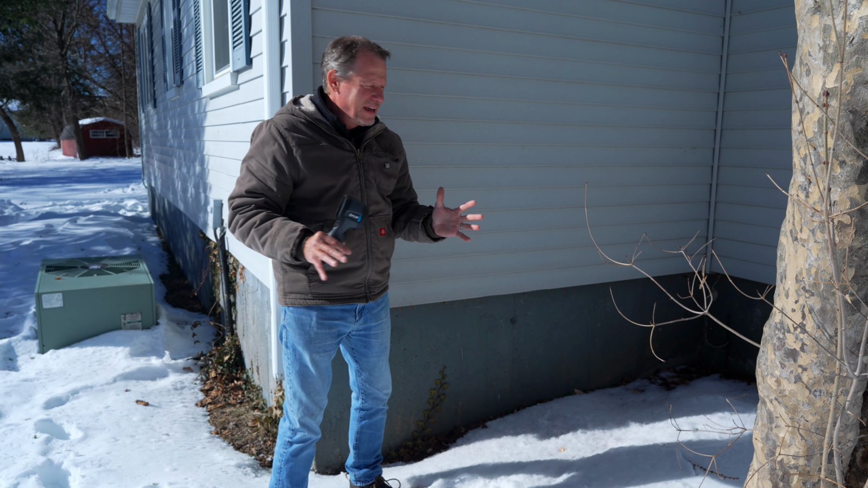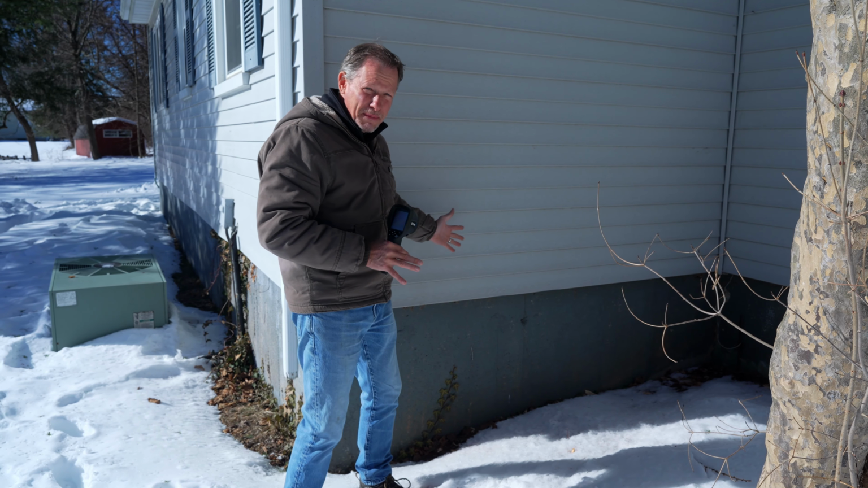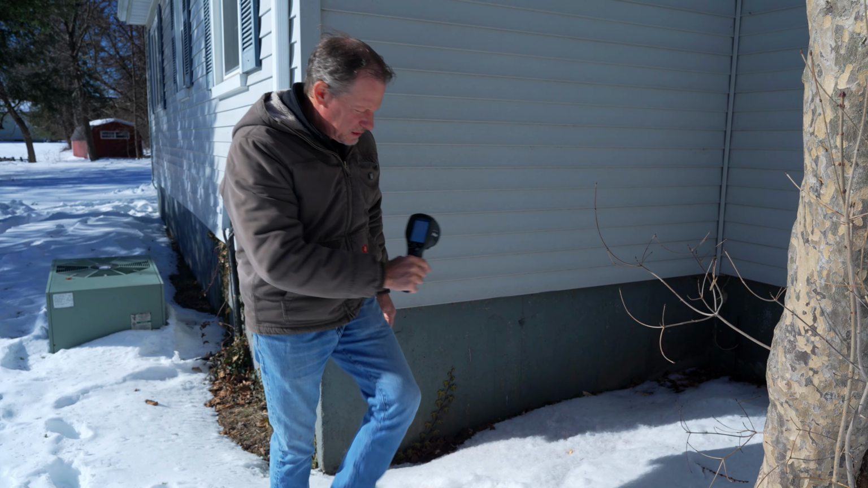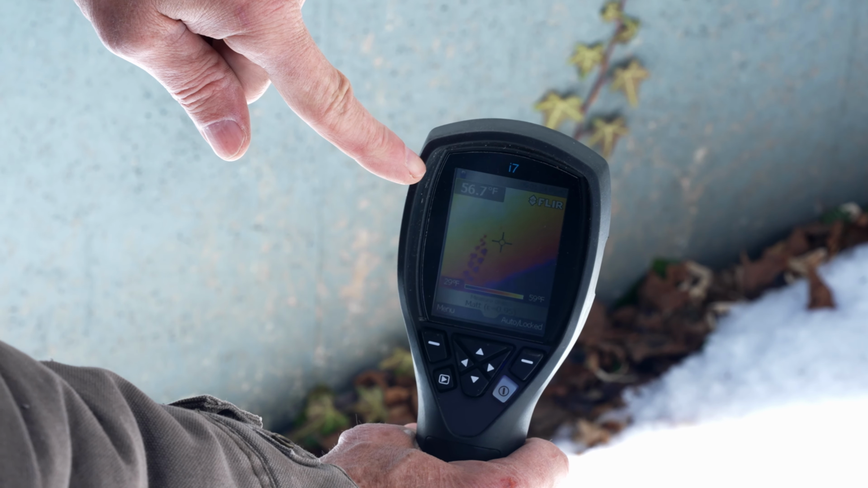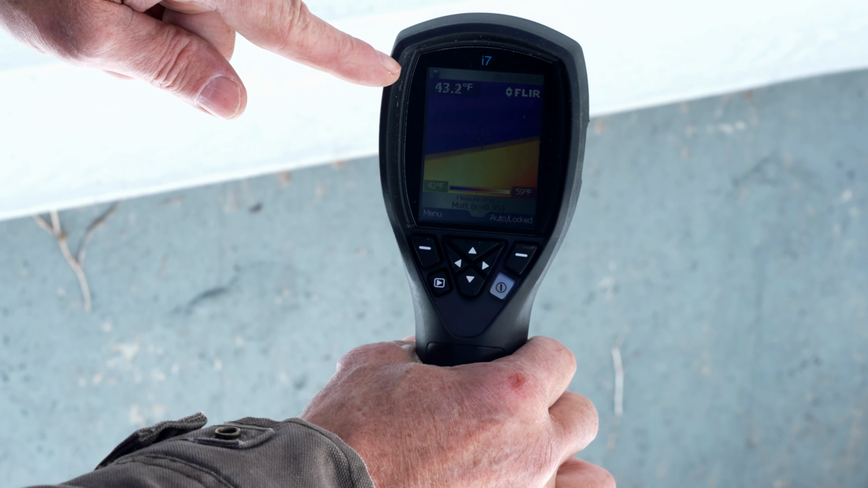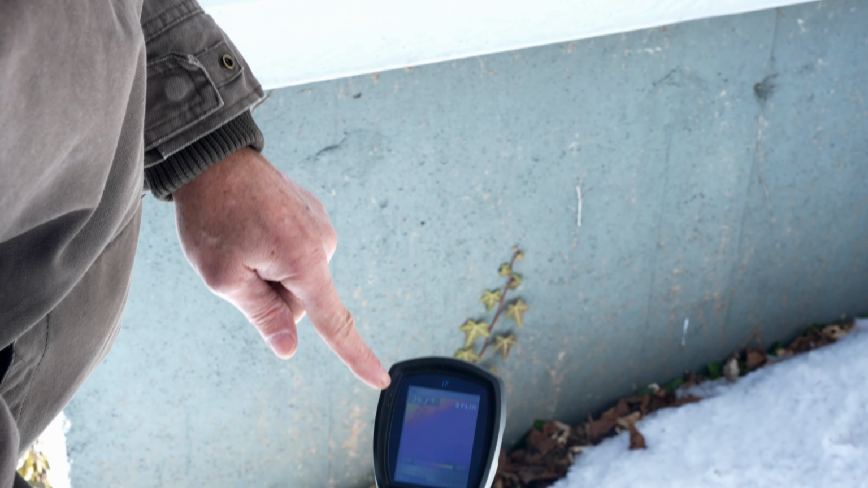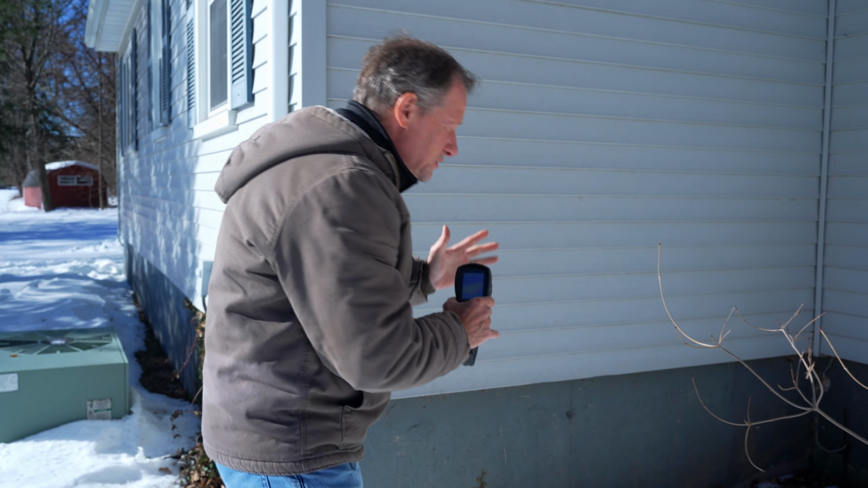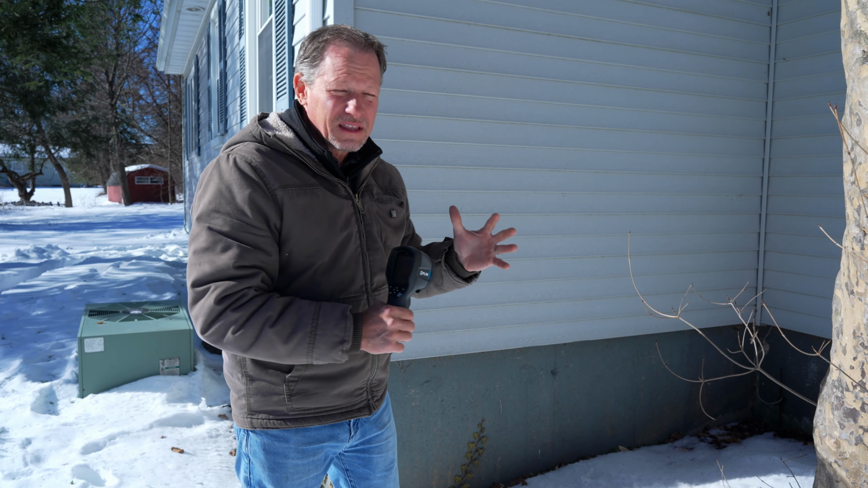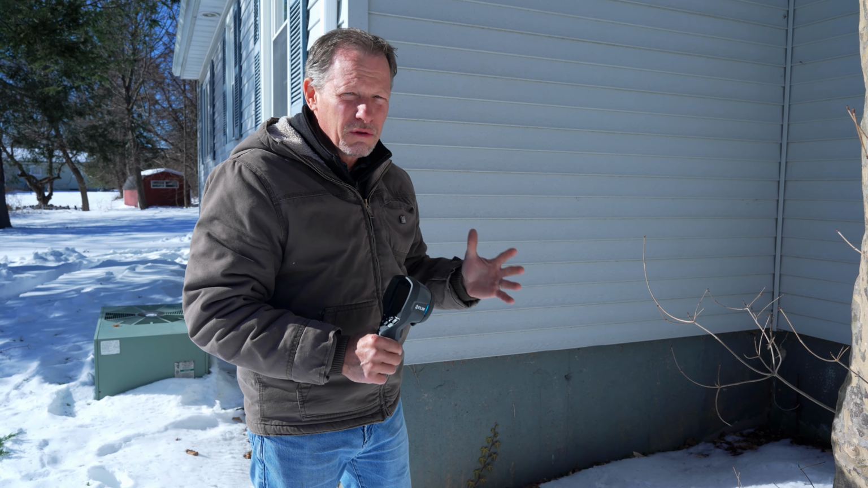It's 30 degrees warmer, this foundation wall is, than the air here outside. Why is that? It's because we're losing heat from the inside that we paid for to the outside because our foundation walls are uninsulated. And if you just look at this screen here, you can see the foundation is red on this screen, and the siding is blue, the ground is blue, the foundation is red. It is just a dramatic demonstration of this thing that has been ignored and invisible for so long.